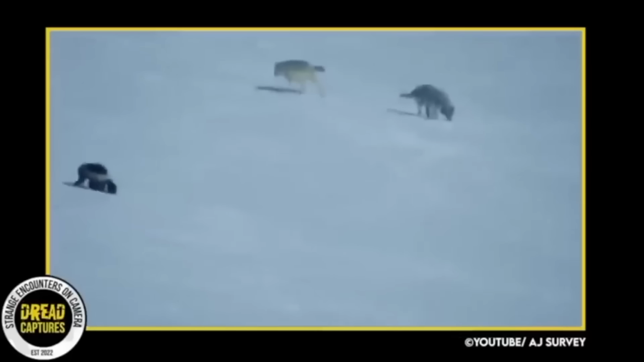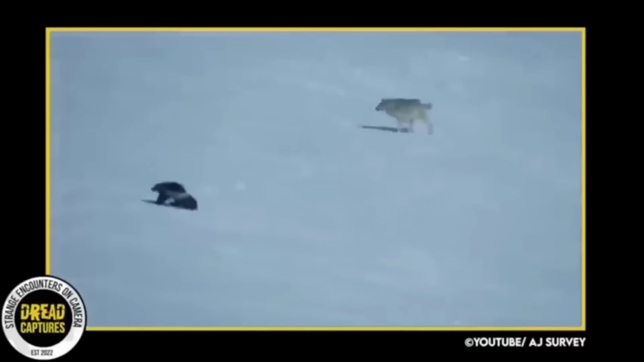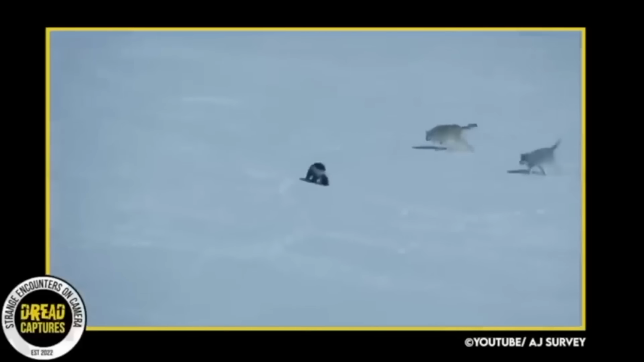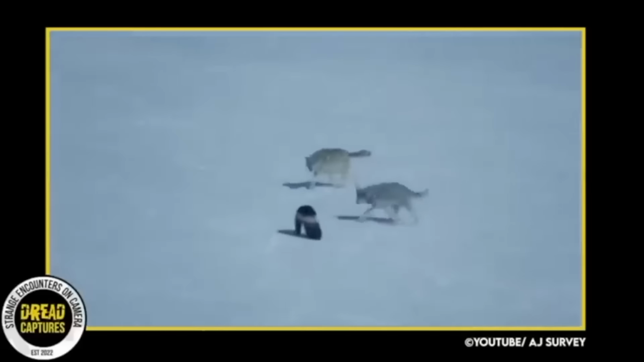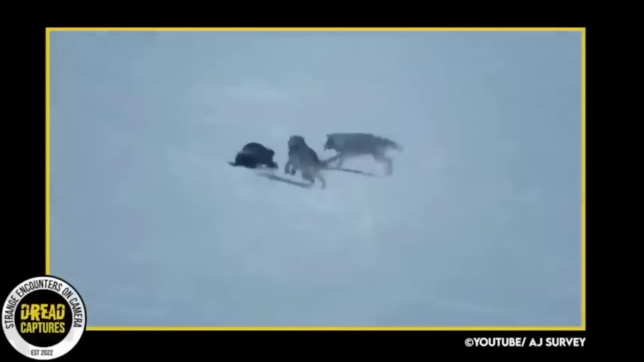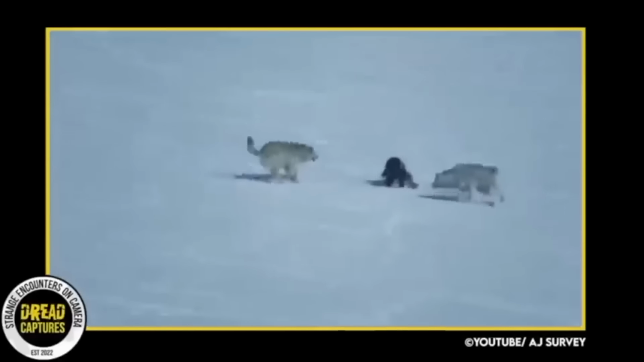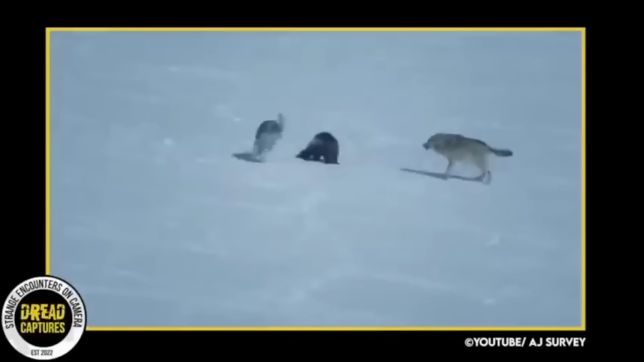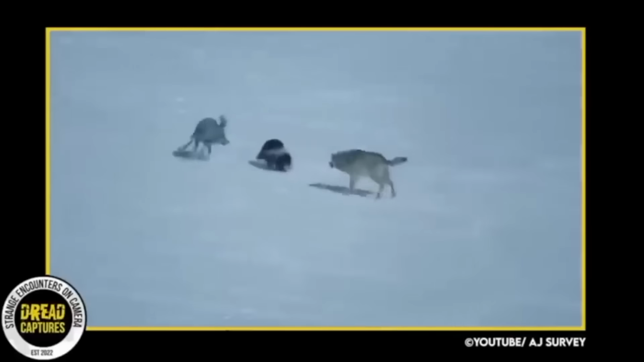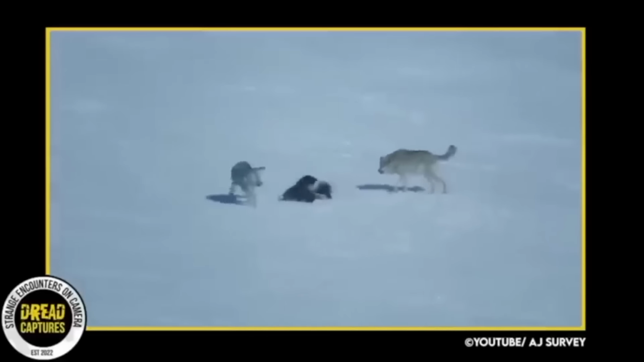Here's the moment a wolverine gets confronted by 2 hungry wolves. Man, I say it all the time, but these wolverines are big. Look at him compared to the wolves, who are also very big and healthy. He does a good job of not letting the wolves get behind him. Eventually, he's able to saunter off and live another day.